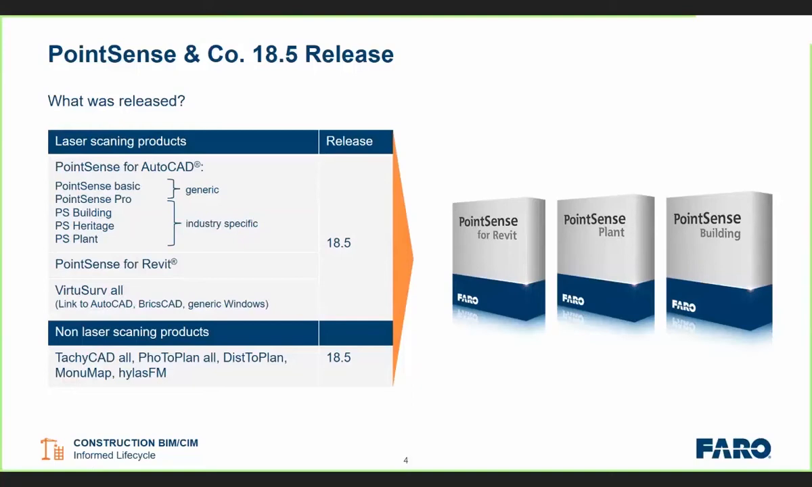So, like I say, we're currently on release 18.5. We normally have 2 releases a year. We'll have a compatibility release to go with the latest Autodesk release, so I guess 19 will be coming up soon. We would then shortly after that have a 19.0 release, and then we will also have a 0.5 release, which is where we generally add new features into the products.